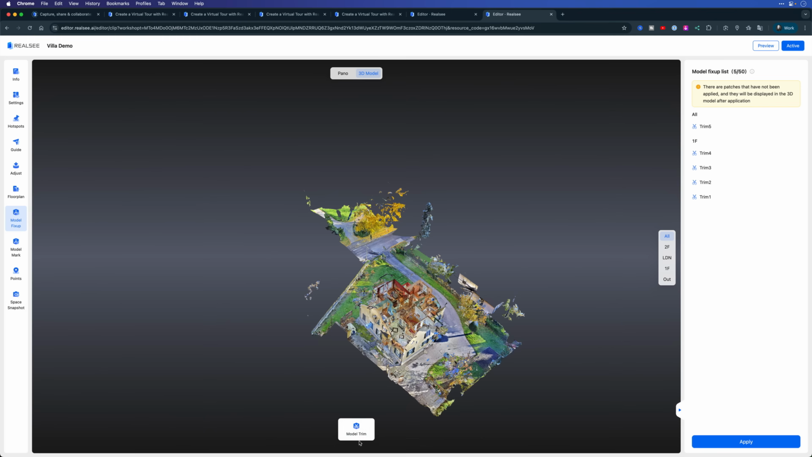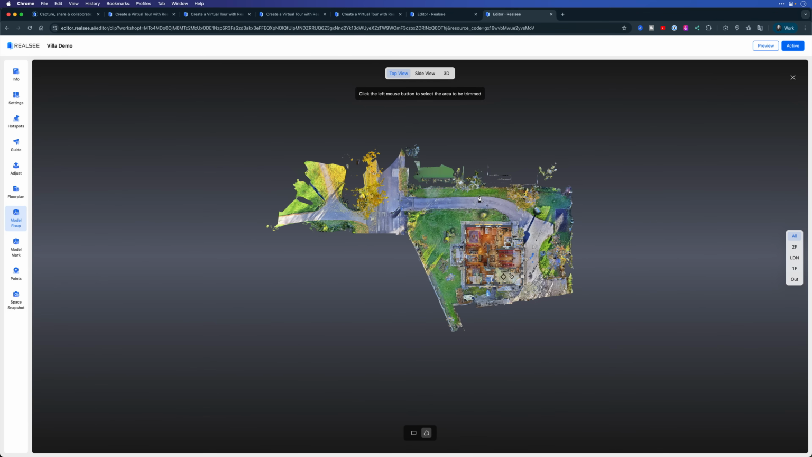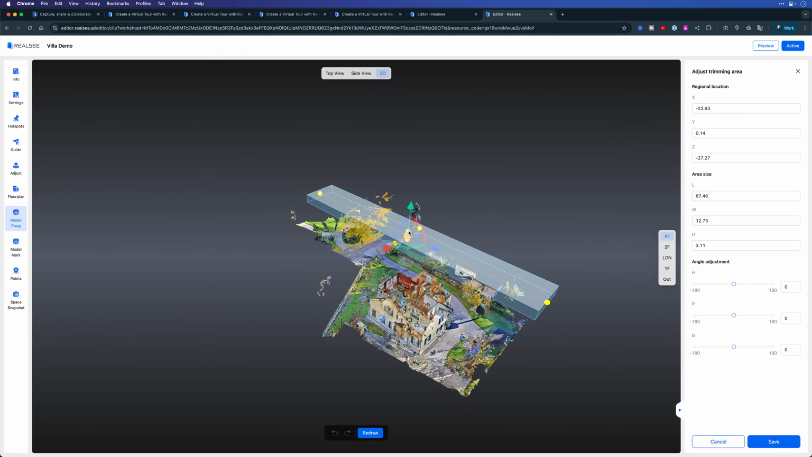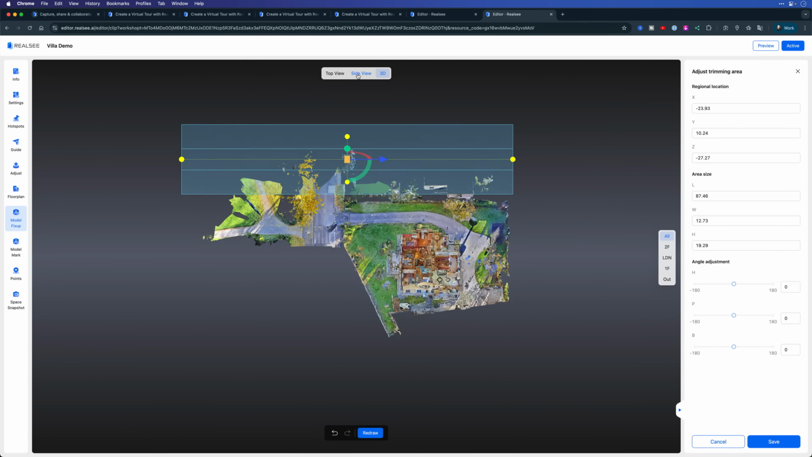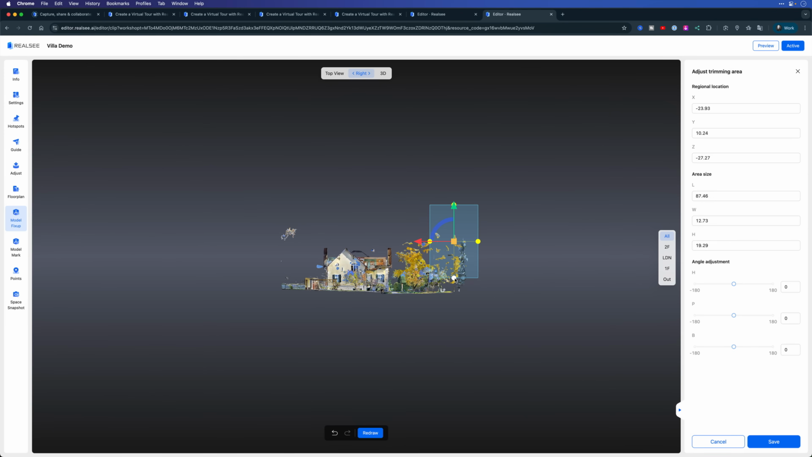Let's do one more. I'll go to the model trim again, look at the top view, and let's make this one easier and just get rid of everything from this line backwards. So this time we'll just use the standard rectangle tool. Click and click. Once again, it automatically creates that three-dimensional box, which I can now move and scale as needed. So I'll make that a little bit bigger. Go to the side view here. Rotate around. Make sure that I'm getting everything I want.